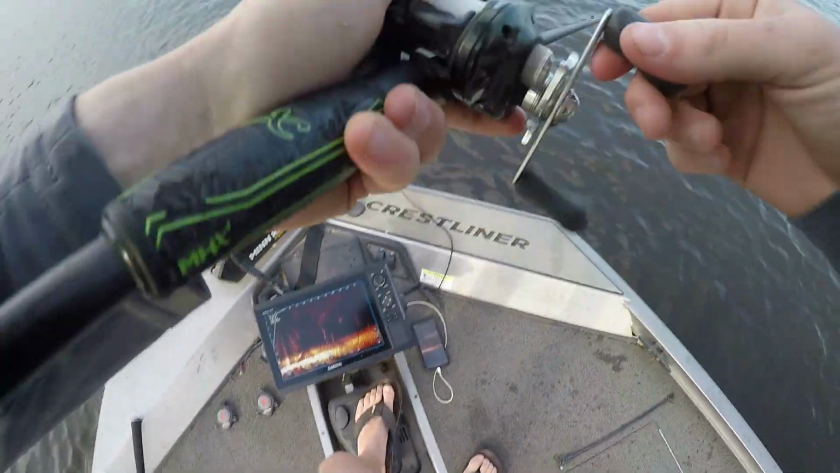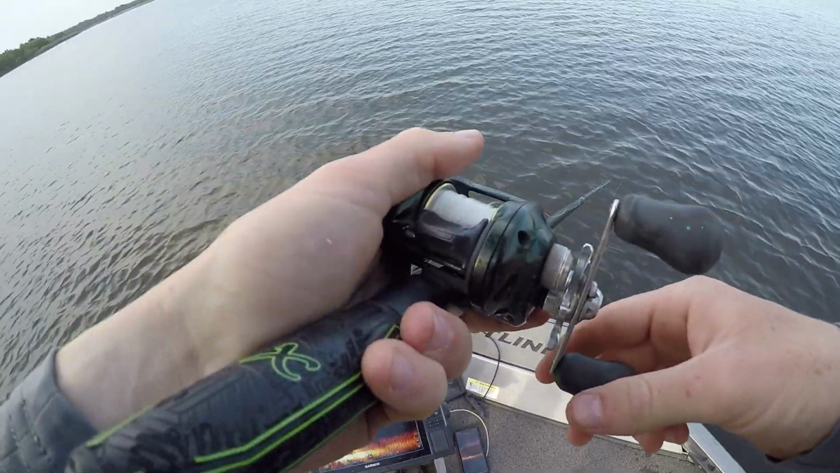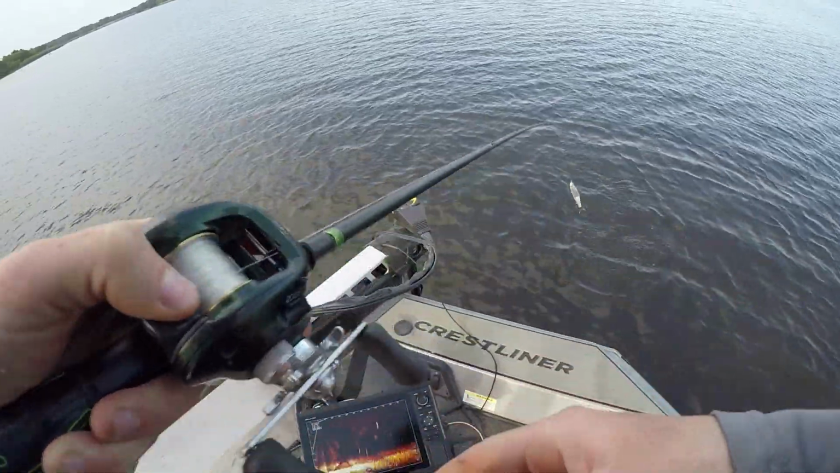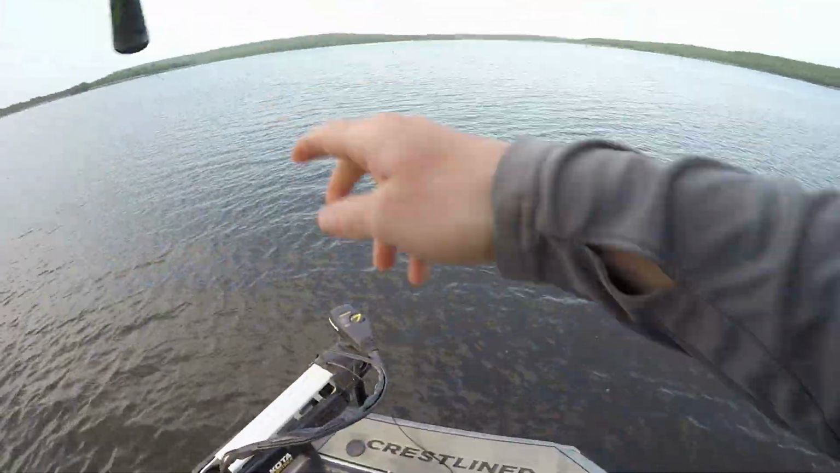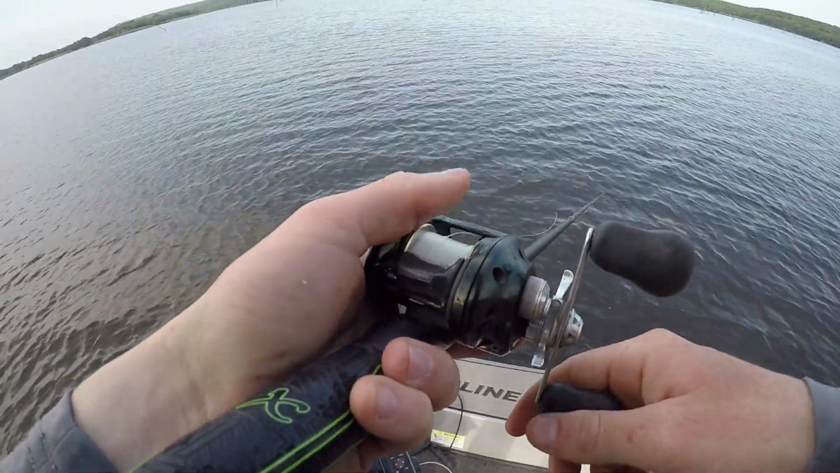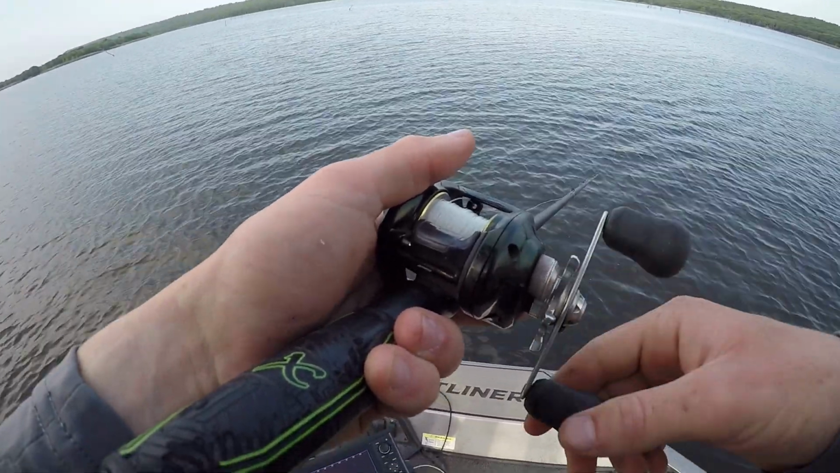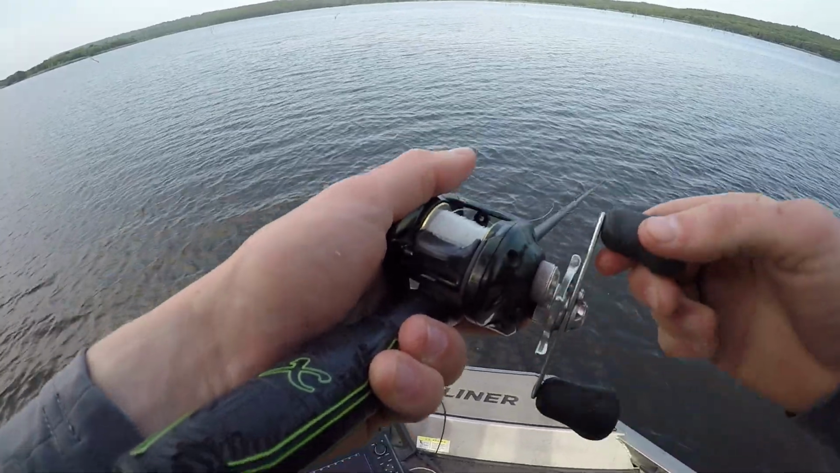Got him. Oh my God, oh my gosh. Came off. He freaking smoked it. Oh my, I have never seen one hit a glide bait that hard. There's no way he comes back and eats again. Oh my gosh, he hit it like 100 miles an hour.